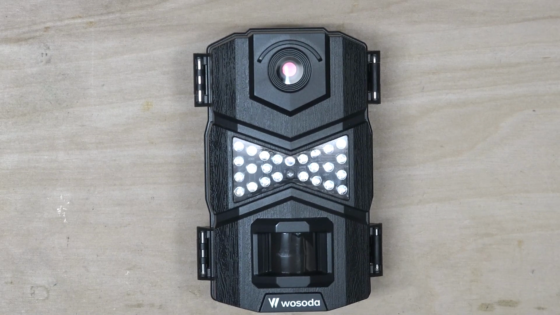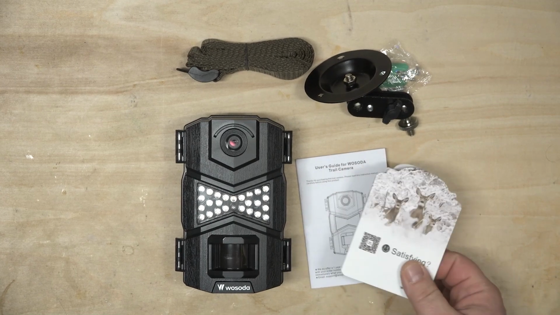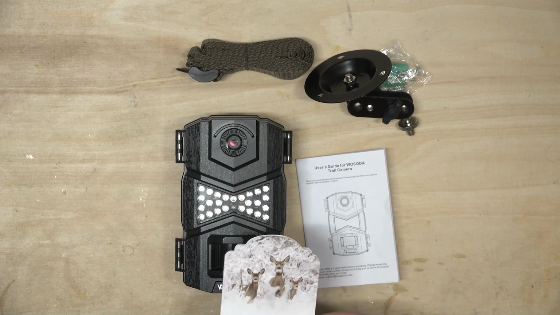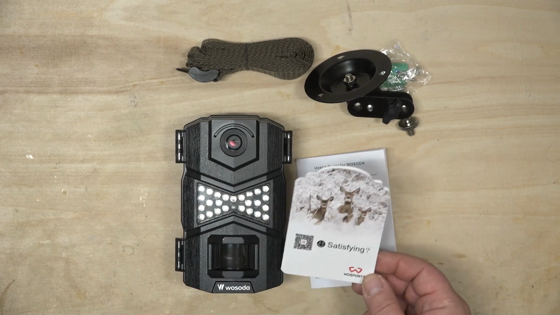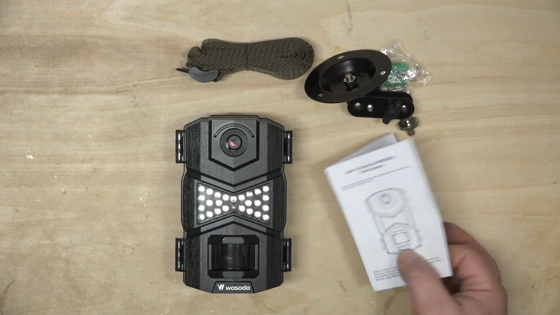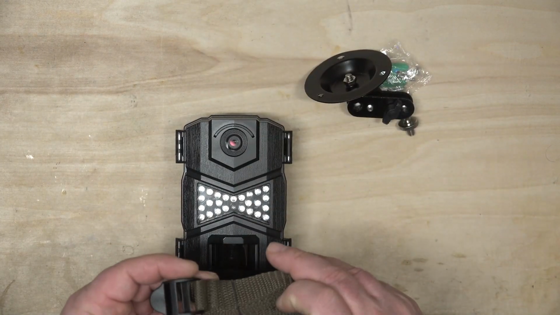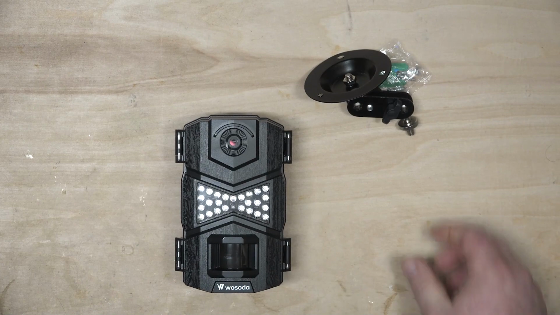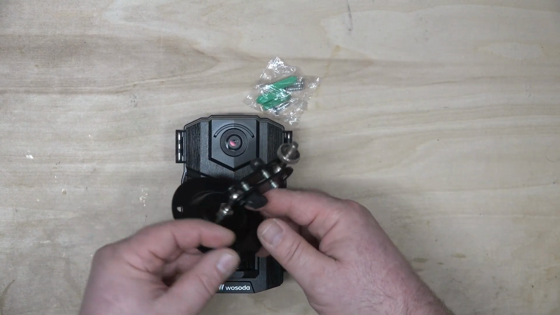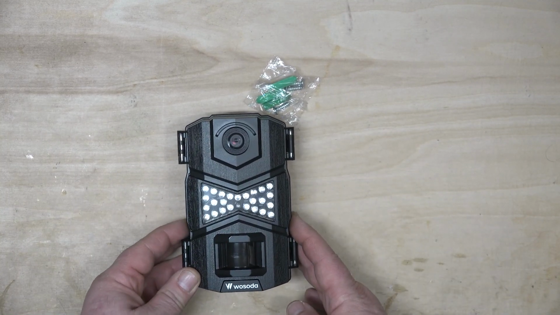Let's get started. Okay, we've got everything out of the box now. We'll start off with first things first. This is a note card with customer service information. It's got a phone number, email address, and website address if you need to get a hold of them for any reason. We have the owner's manual and user's guide. We have the strap to fasten it to the tree. They give you an additional mounting bracket with hardware in case you want to screw it to the side of a building or some other structure. And of course, we've got the camera.